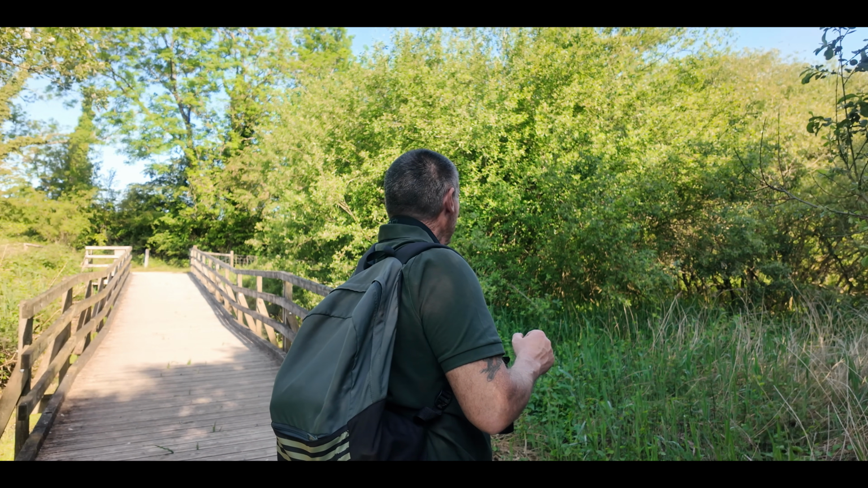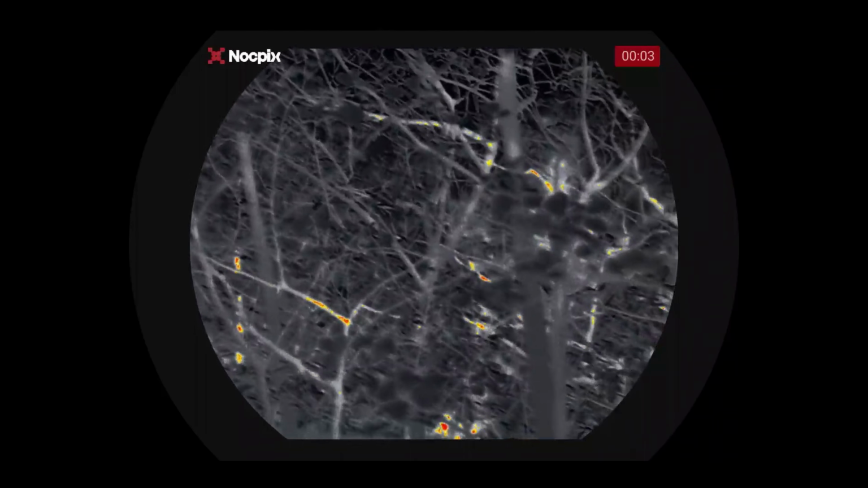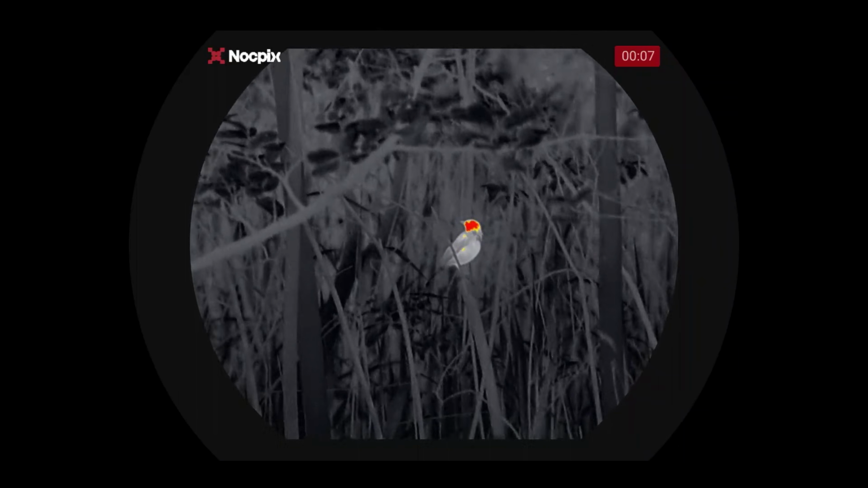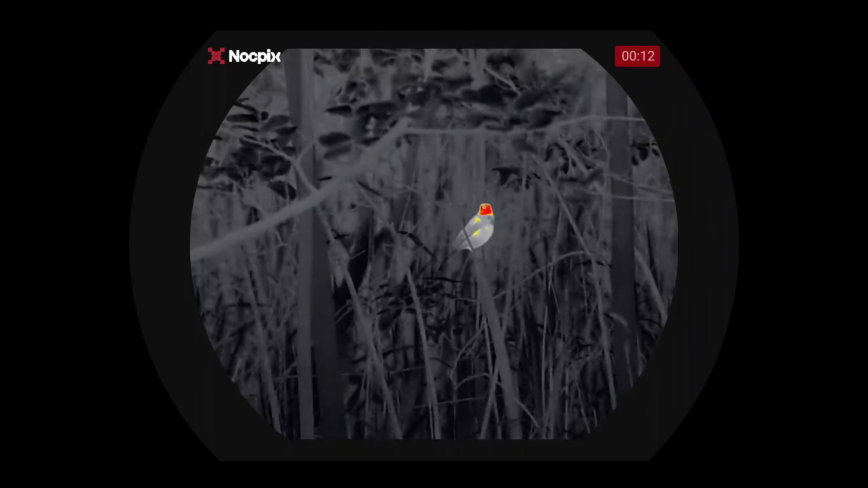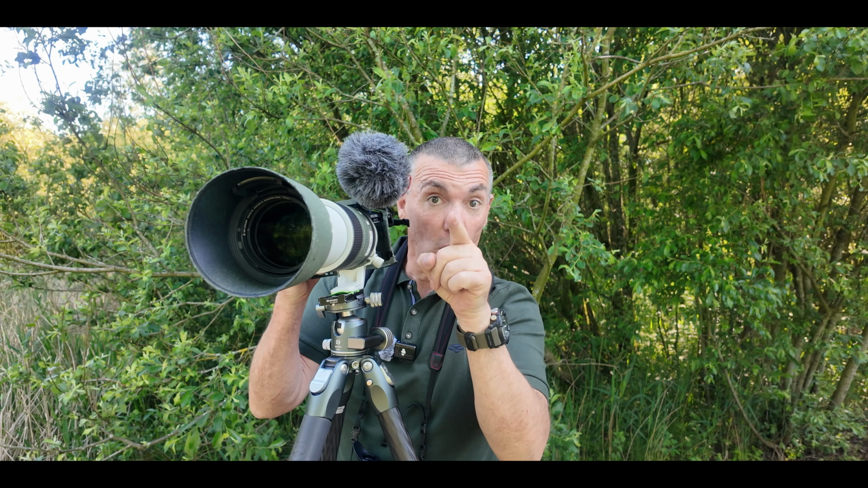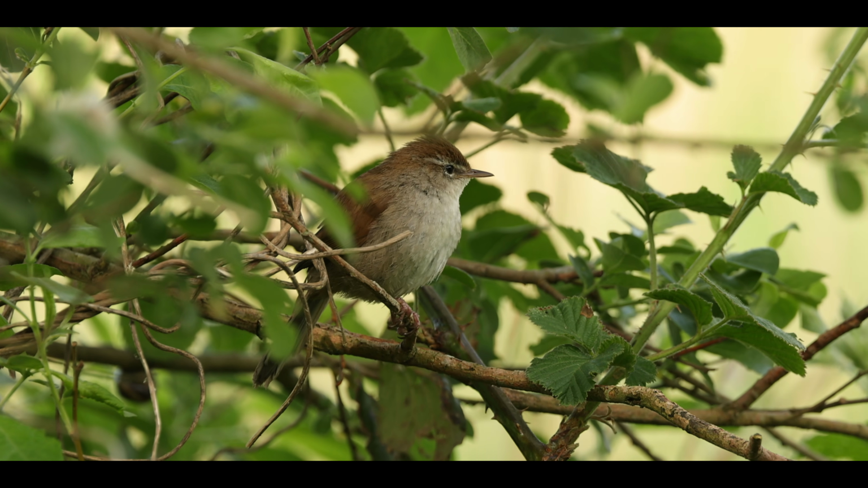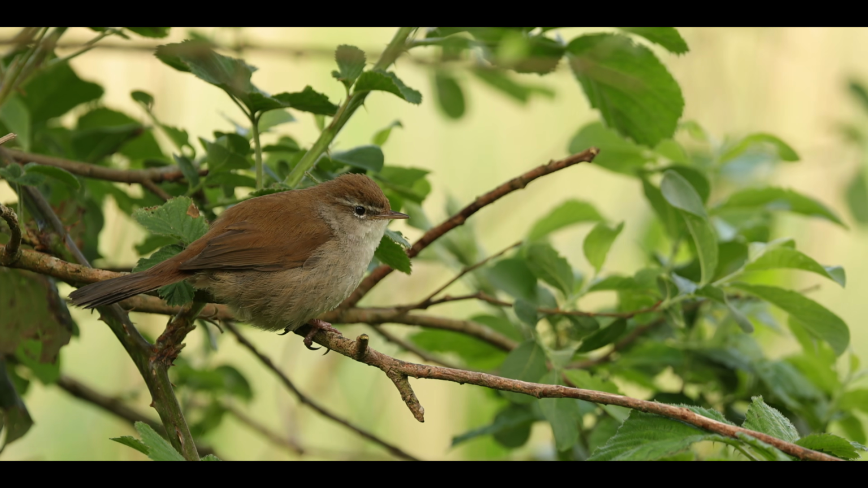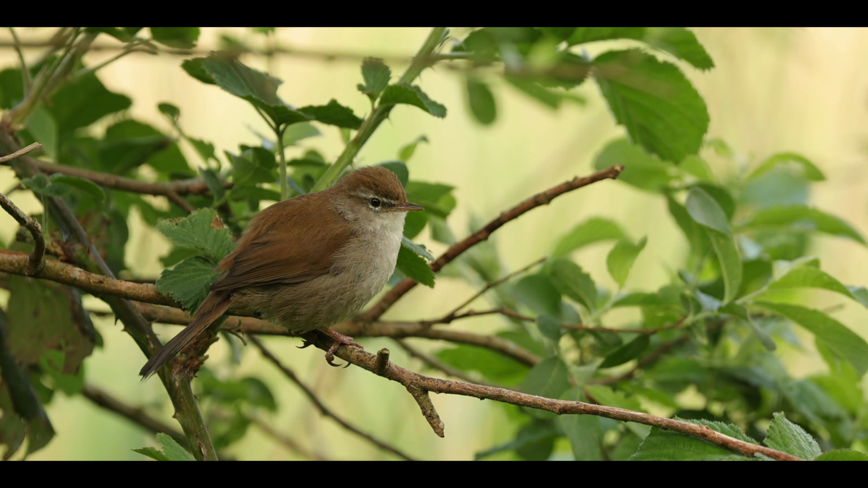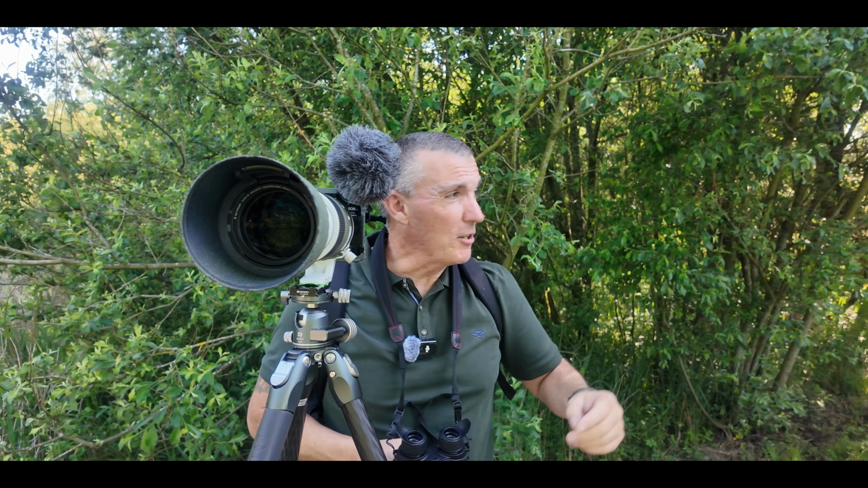And that is the sound of a Cetti's warbler. Just gone into the trees in here. So I'm going to stay here and hope that it'll come out.